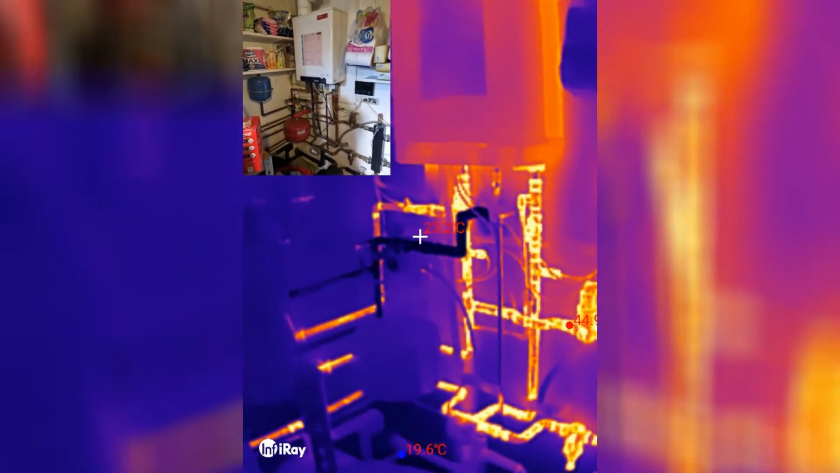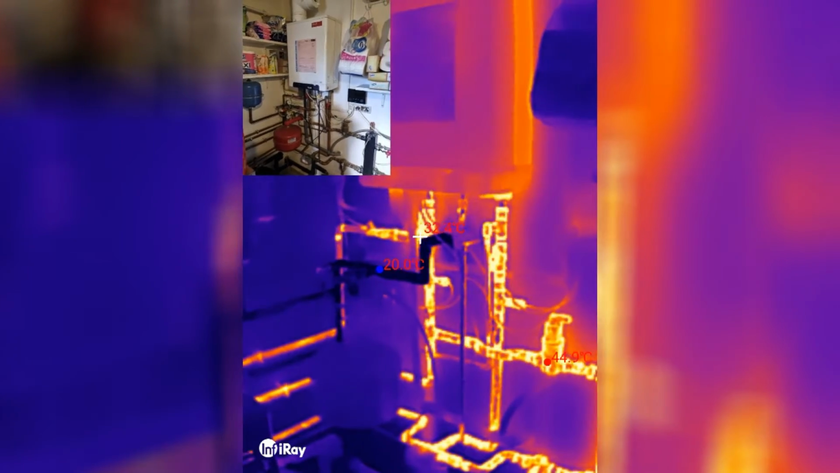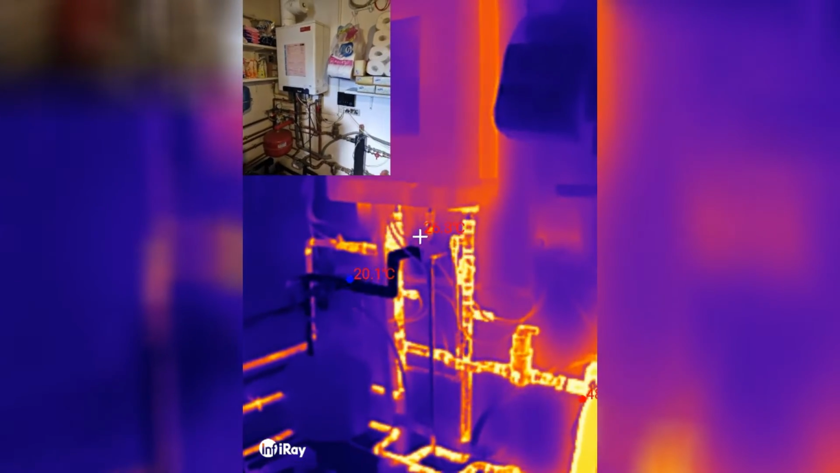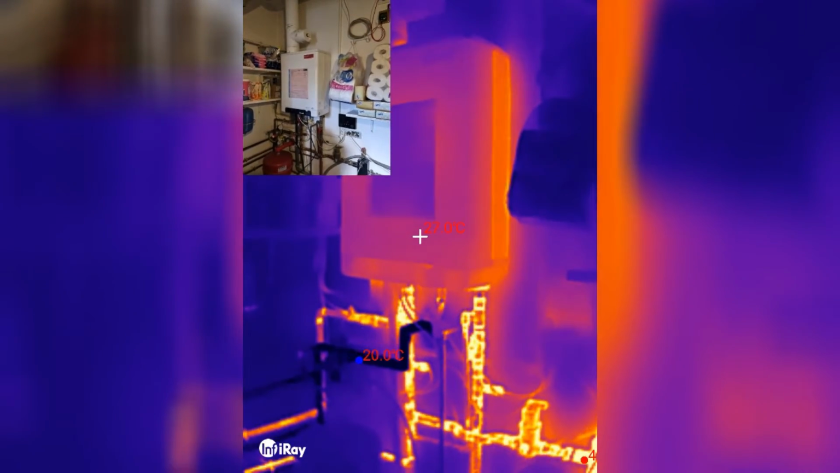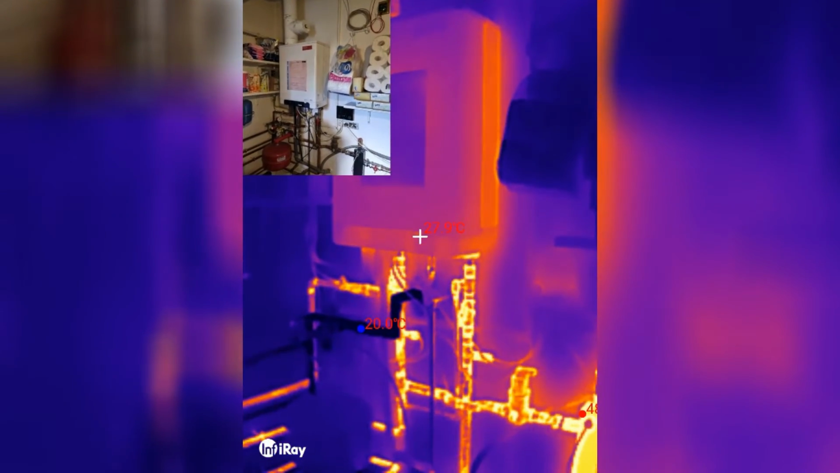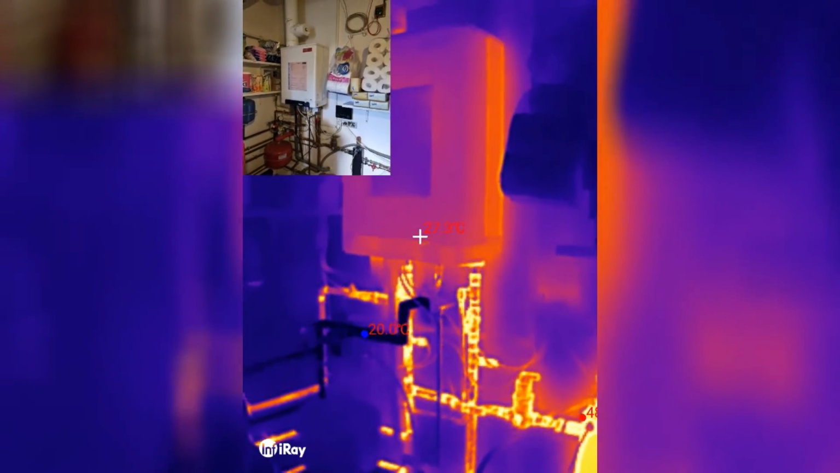Well, the heat exchanger down there is covered, so that's cold. And you can tell which one is the cold water inlet pipe and which is the feed and the return for the heating. And actually now I'm using my heat pump for heating, so this gas boiler only produces hot water.